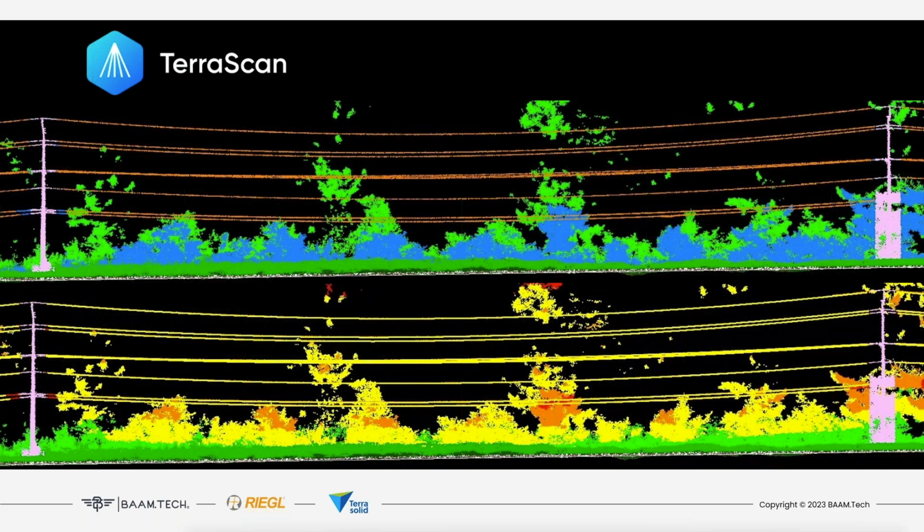Starting with exceptional data, like that provided by the Riegl VMY, the extraction process can be as easy as a few clicks. In just a minute, John will show us just how easy the work can be with this impressive toolset from Terrasolid. But first, we'd like to do a quick survey to understand which platform each of you are using to collect your data.